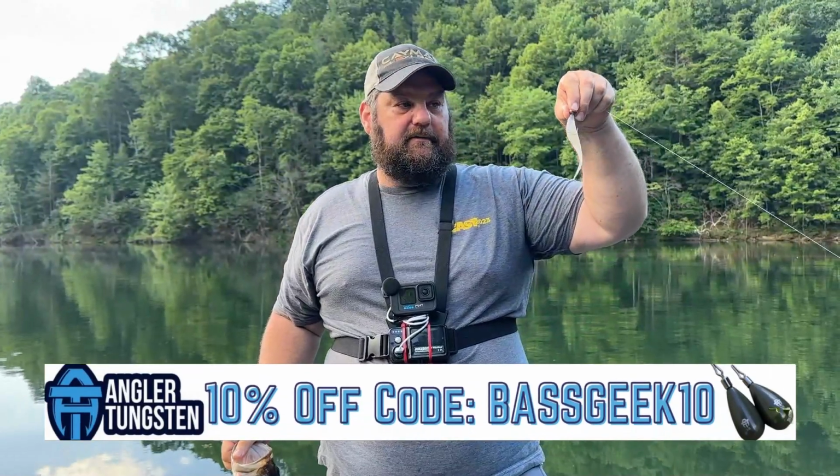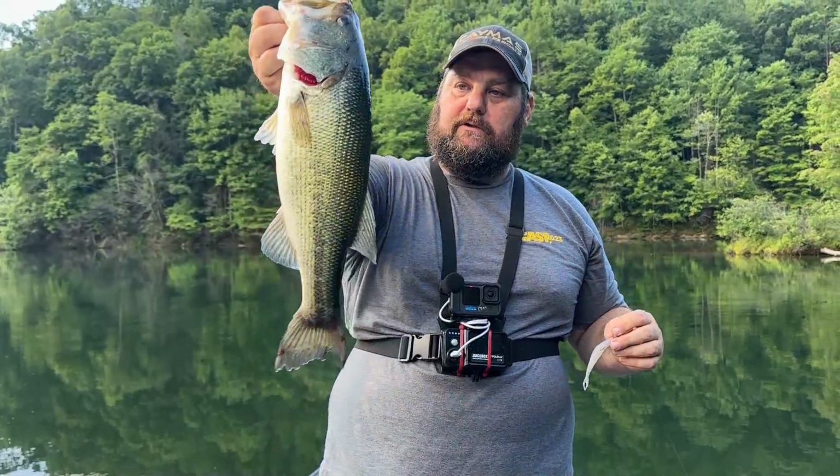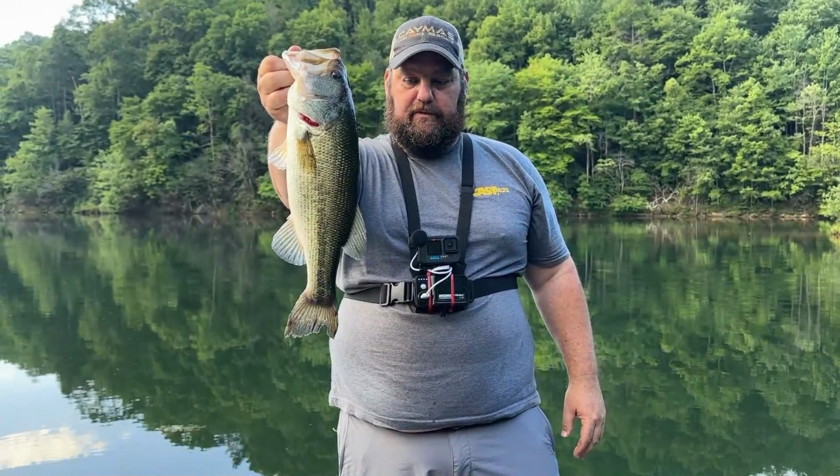That might be our deal. There's a bunch of them here. We're probably gonna let this spot rest for a minute, maybe hit the other spot. We might try this and see if we can get another couple of bites. He was closer to the bottom, not as high up in the water column. That seems to be where the big ones are coming from.